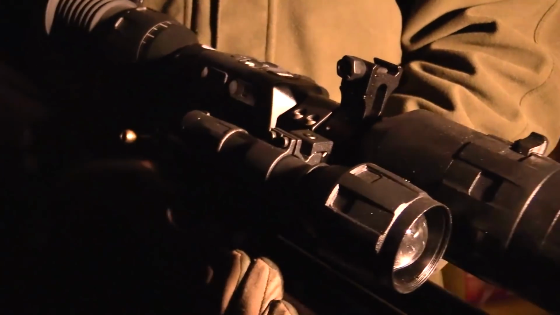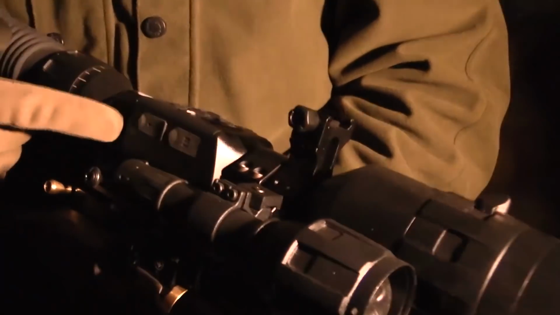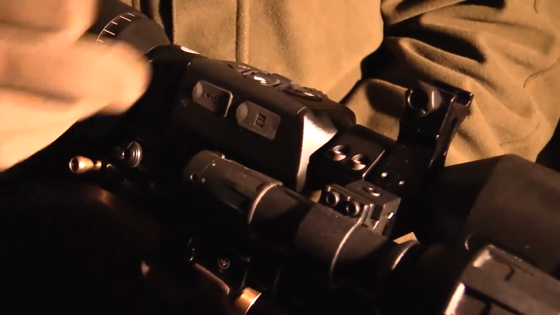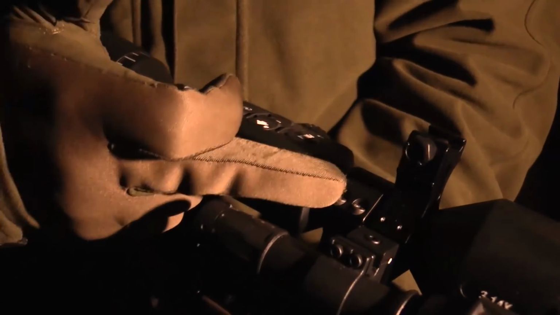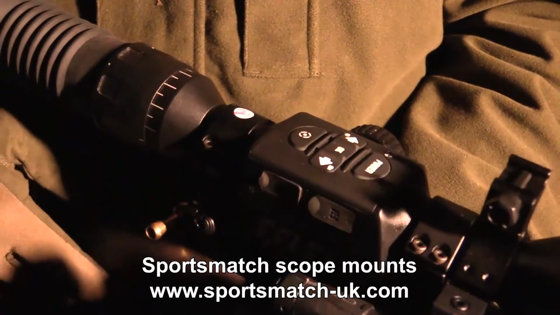One thing I really like about this unit is that rather than the fixed mount that the previous one had, this one's got a fairly standard 30mm tube, so you can use conventional scope mounts, and as ever I've got Sportsmatch mounts on this setup.